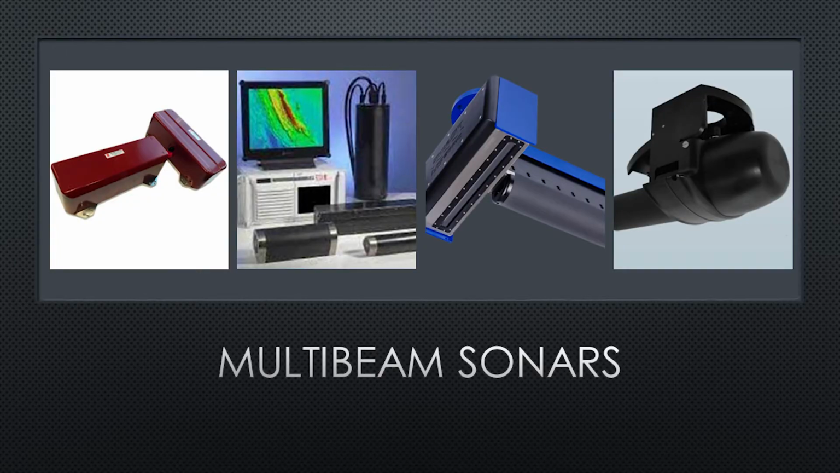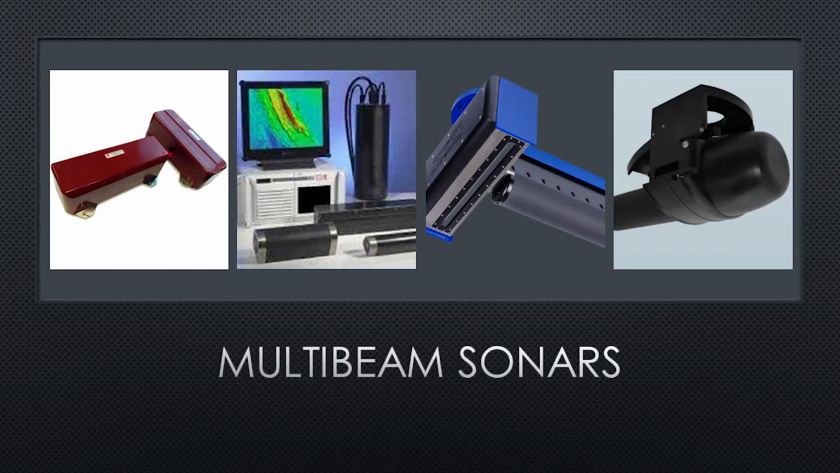Multi-beam sonars, starting from some of the oldest on the left to the newest on the right, come in this T configuration. Some of the older systems you can see here are very large. They're separated, so they're not a coupled system. And then the one with the old computer in front of it was built in the 80s or 90s. That system is in a T configuration.